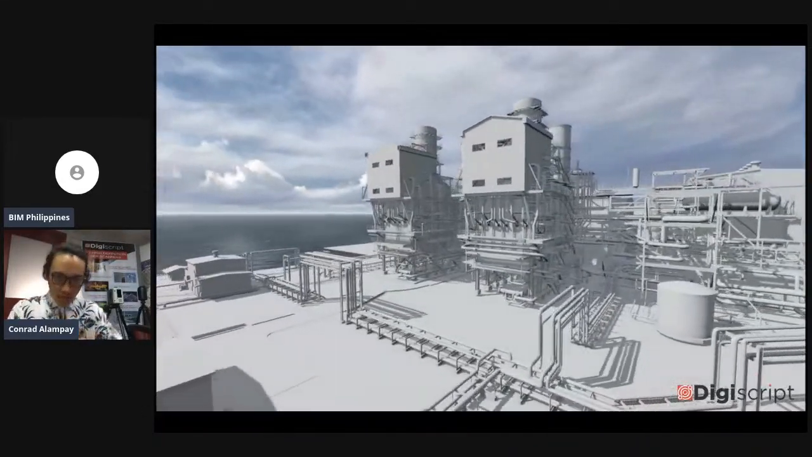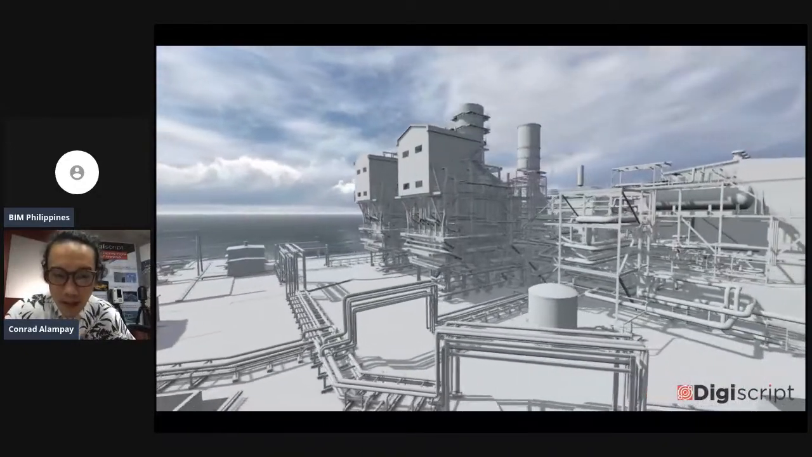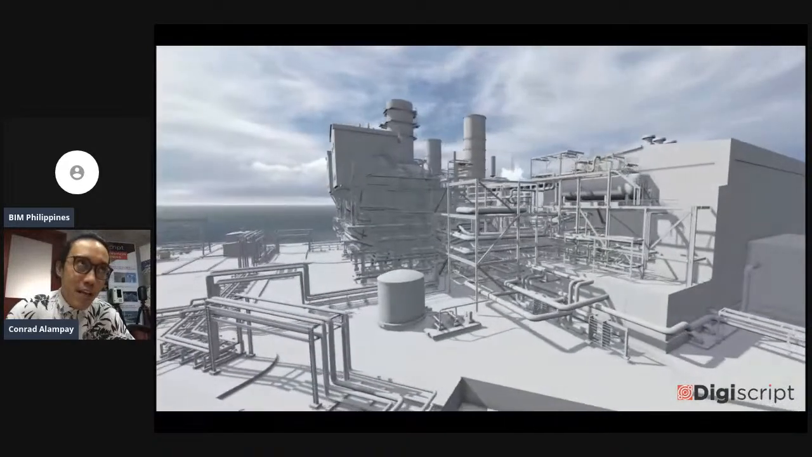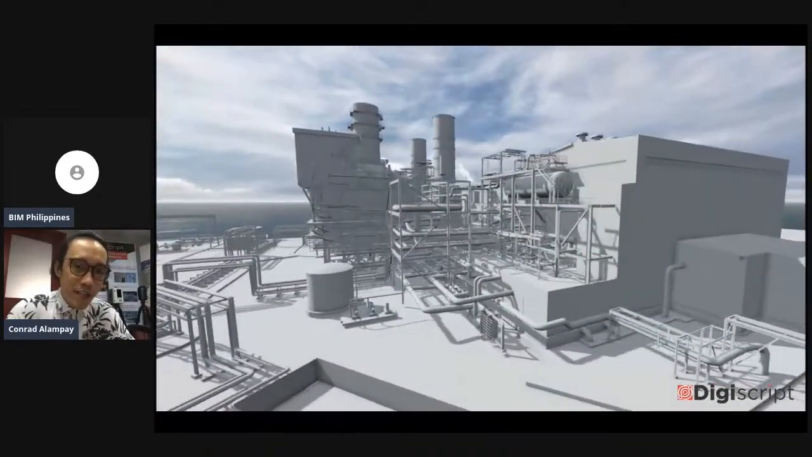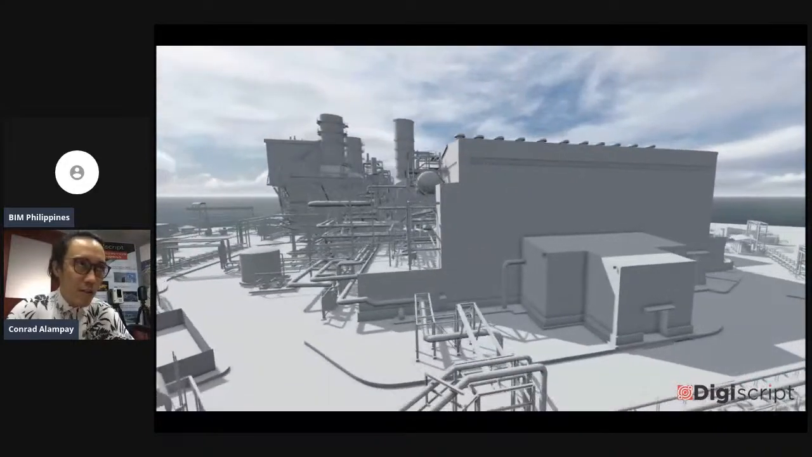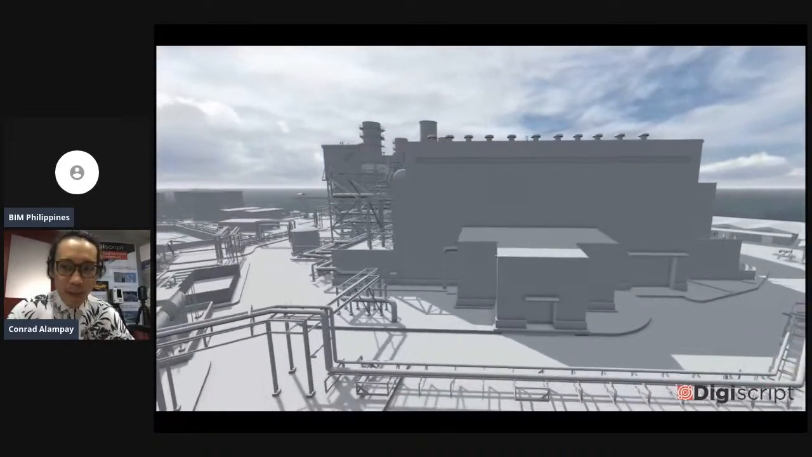Nice. It looks like it's in a game, no? Actually, Lumion, it's Unity also, if I'm not mistaken. Lumion is under Unity also, I think. So it's a gaming engine too. But I think many people now use Lumion for rendered animation. Nice.